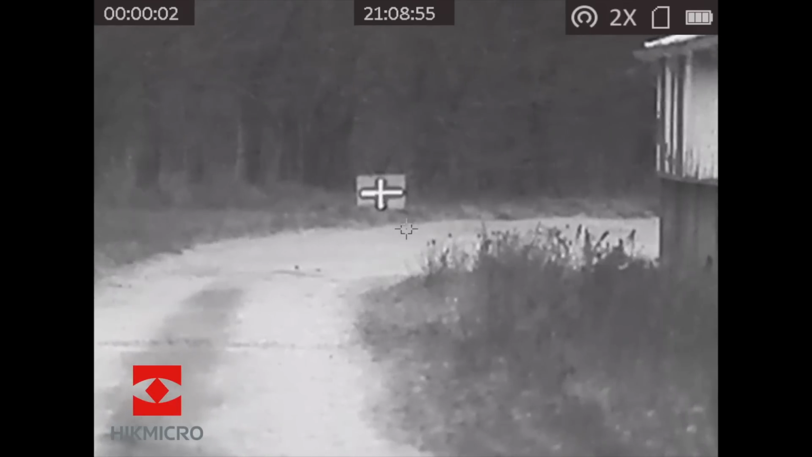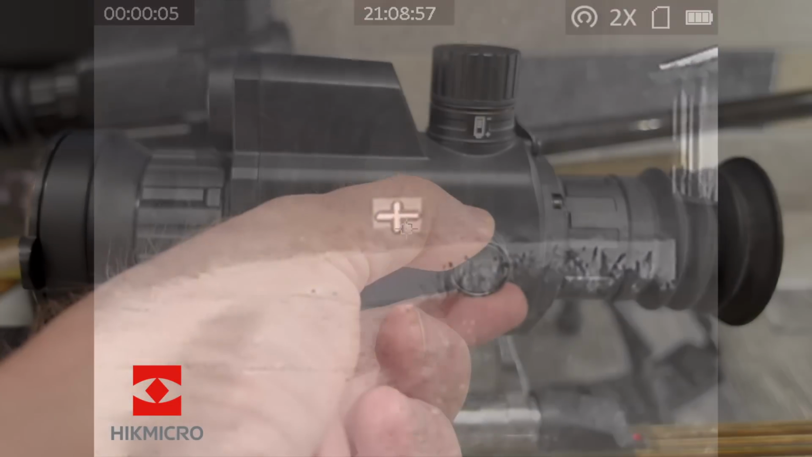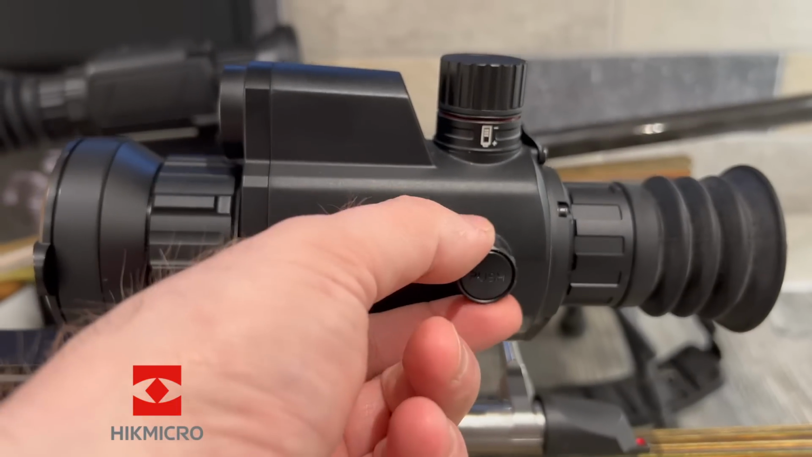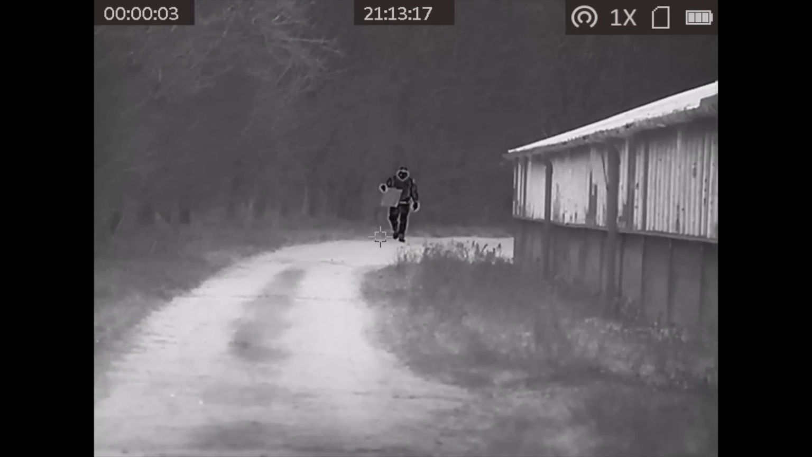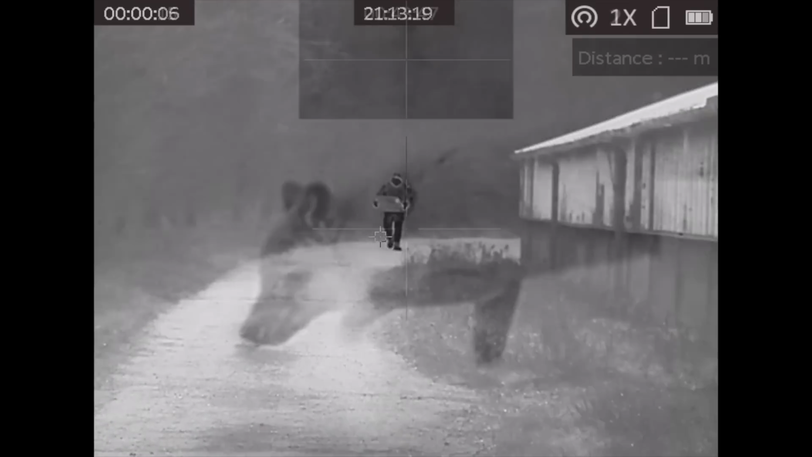I started off at 50 yards before moving back to 100 and found it very easy using the zoom to be able to get a nice crisp picture. Here you can see Rick retrieving the box there at the 100 yard marker.